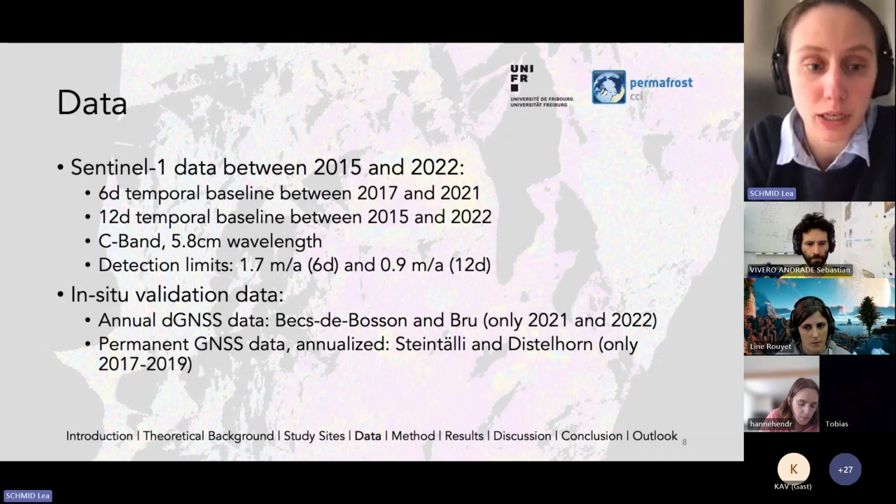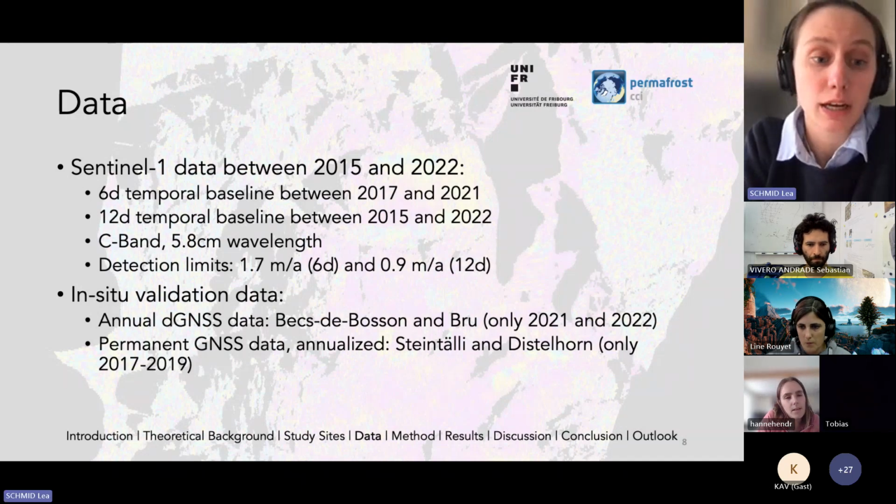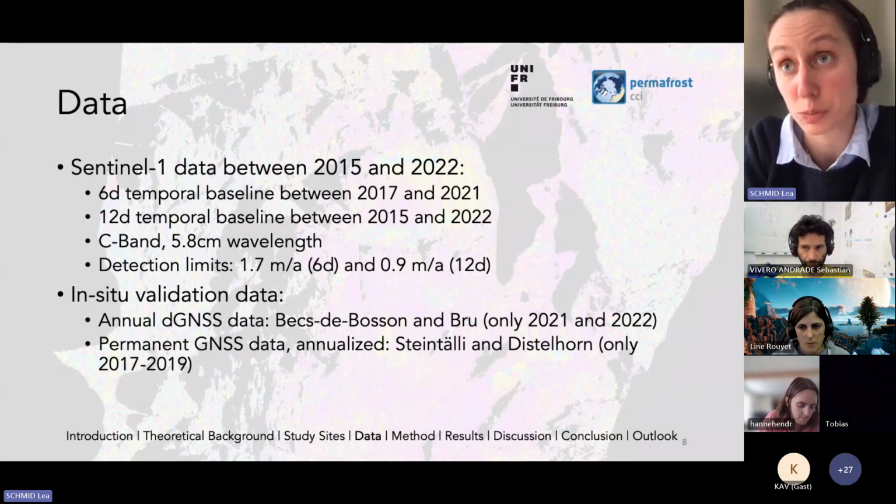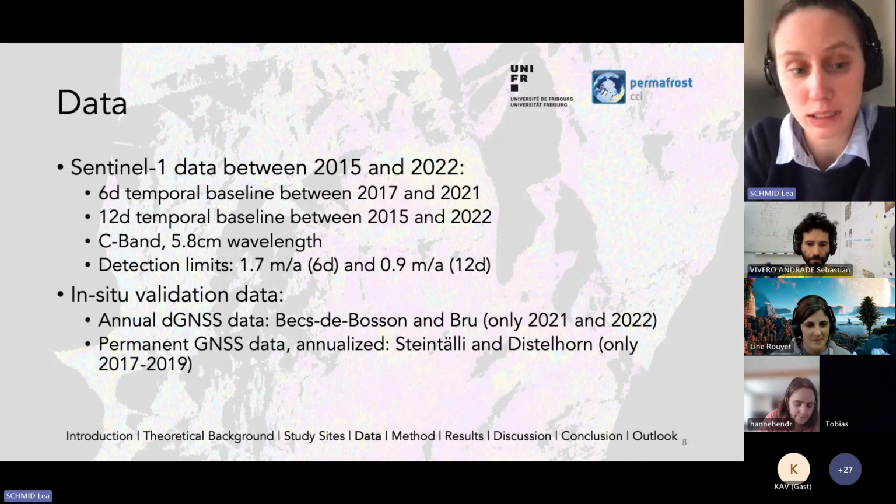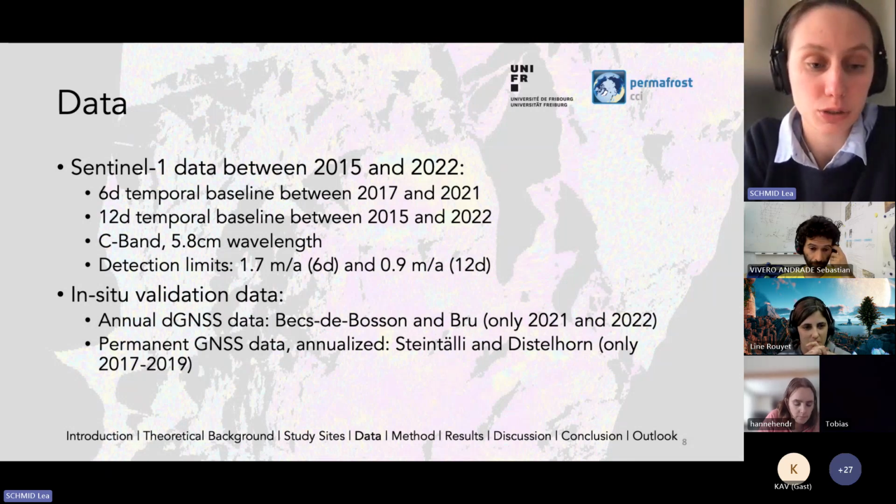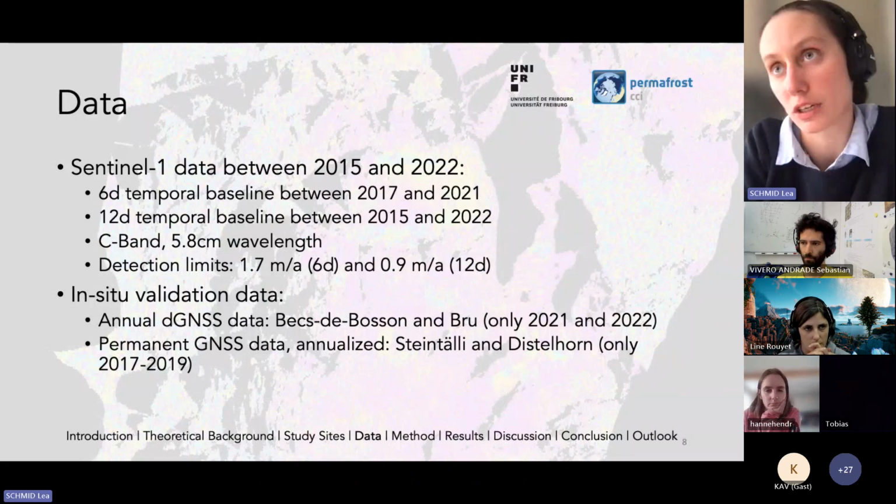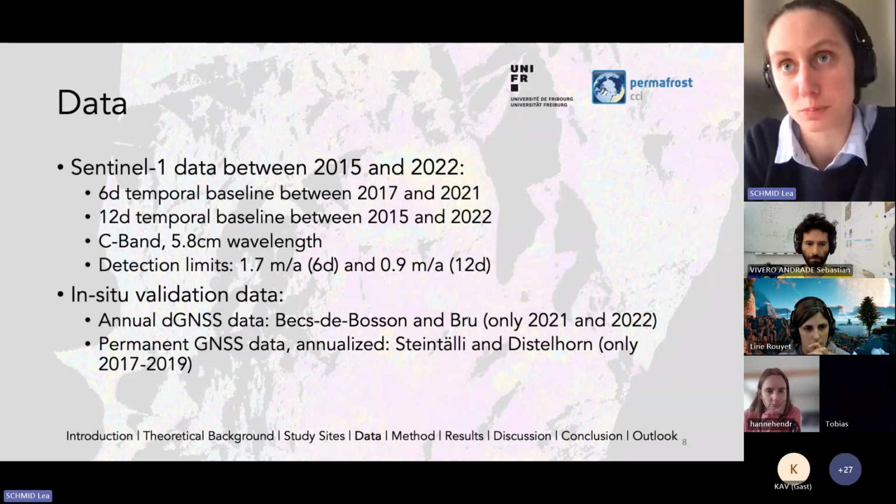To validate my approach, I use in situ validation data. First of all, annual DGNSS data from Bec de Bosson and Brou, although for Brou I don't have measurements for the last 2 years because we just started the time series in 2020. And for the other 2 sites, I used permanent GNSS data, which I analyzed. This is for Steintelli and Distelhorn, although for Distelhorn, the data was only available for the first 3 years. So I have some measurements to compare it.